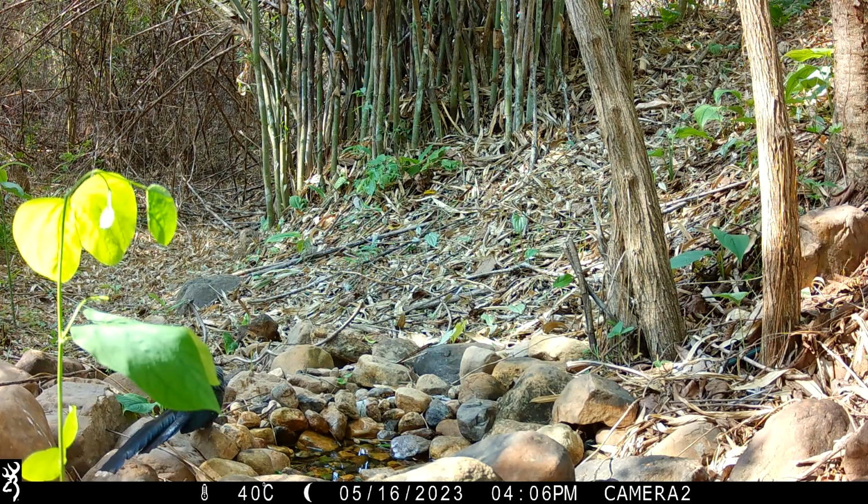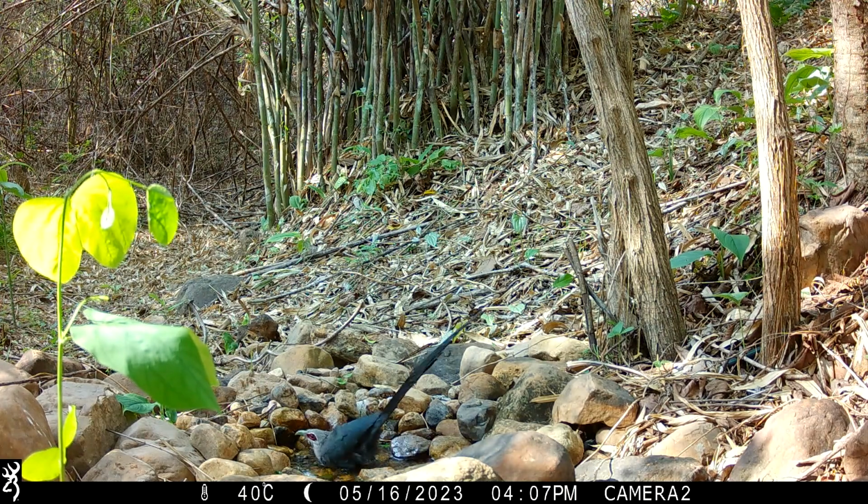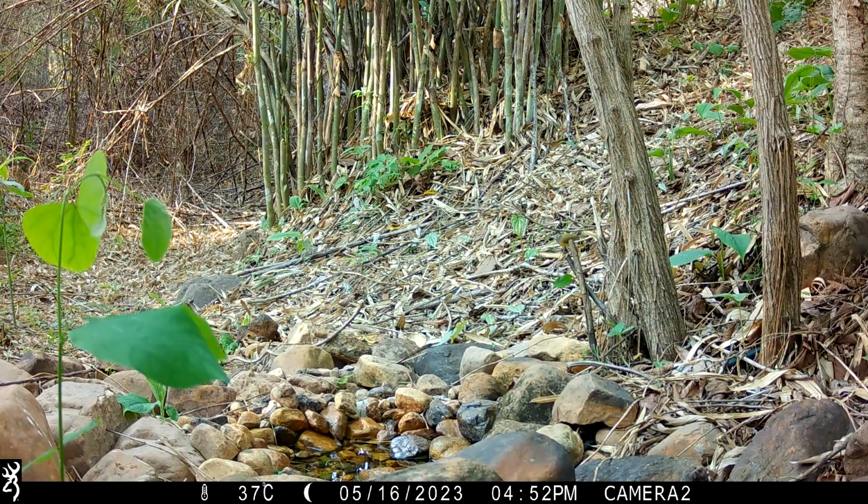Well, this is the 16th of May. Green-billed malkoha coming back in there on the left. And I think this is the last day, or maybe there's just 1 or 2 more days before I collected this camera in to see what I'd got. And here's something different right at the end of this session. Yellow-bellied warbler, I believe. Busy little bird.